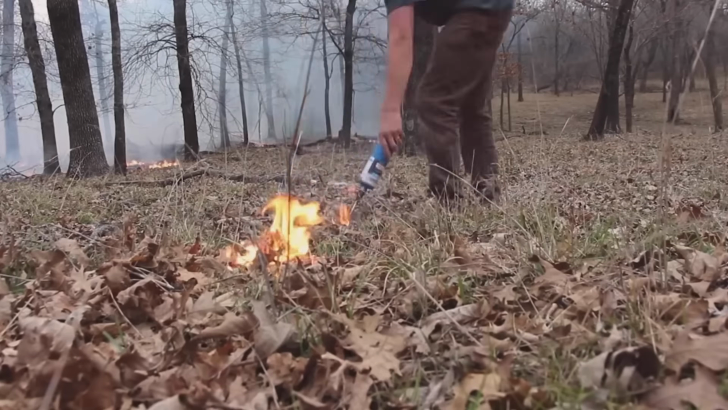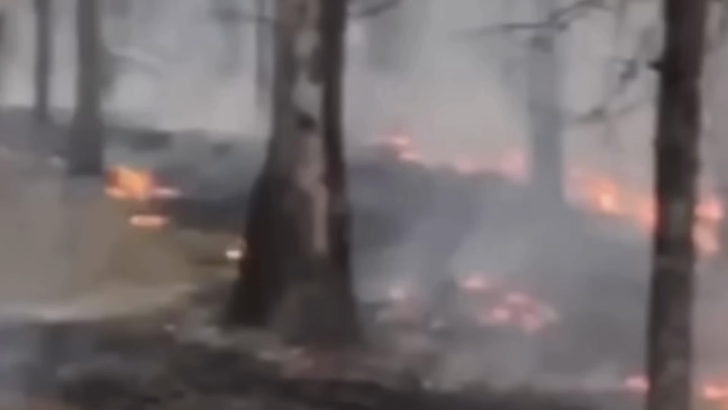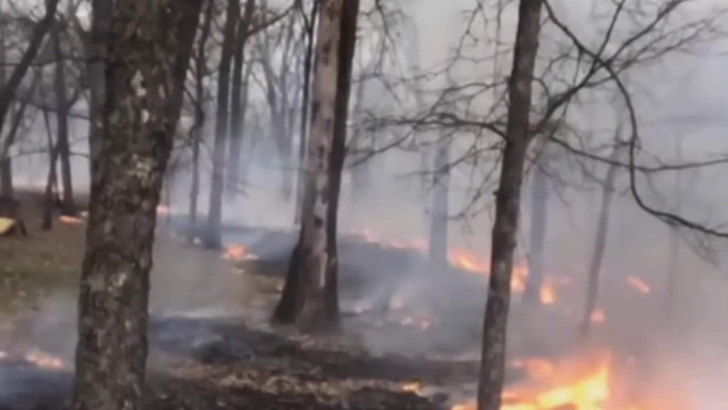This guy was hanging out in his own backyard, burning some leaves on his woodland property, but it was at this moment that his camera picked up something scary enough to send shivers down your spine. He filmed a quick selfie video of him burning leaves that he thought nothing of, until many of his followers began pointing out something strange that happened in the background in the forest.